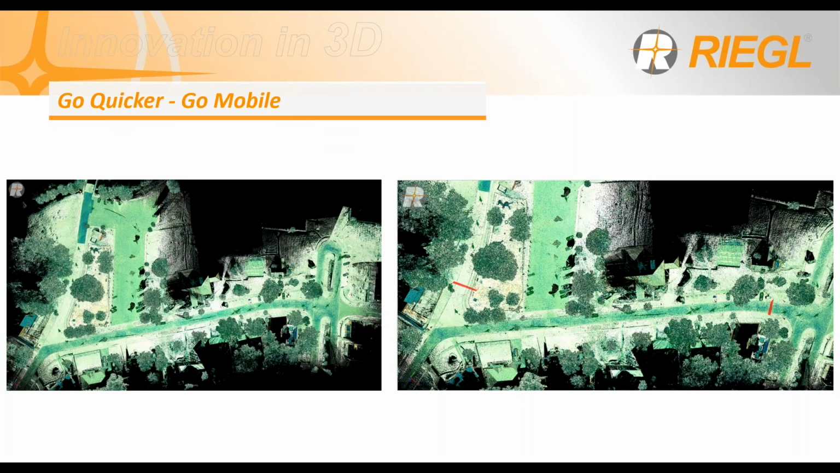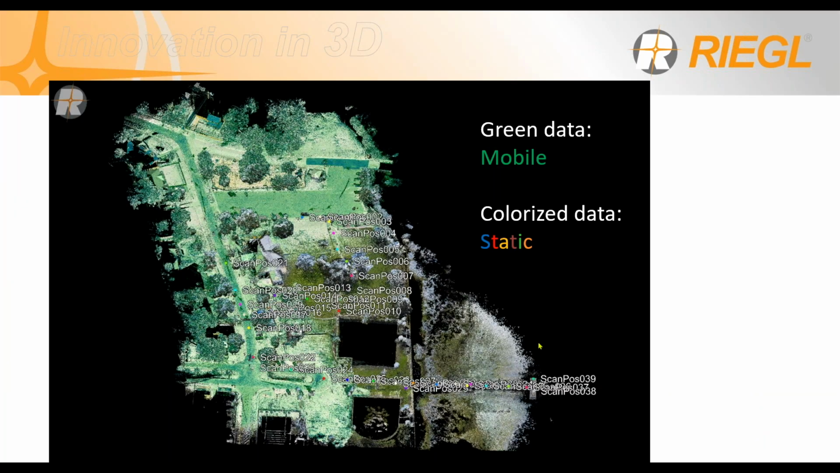So this is, for example, the first example. This was done in a 15 mile per hour range of speed. This is a small project I did last year, in a park near our offices. It took us a little more than an hour to complete the whole project, and it included about 40 static scans and 2 mobile rounds with the mobile capability on top of the pickup truck that you just saw. I selected these 2 areas in red to show you a few of the capabilities. So this is the whole project.